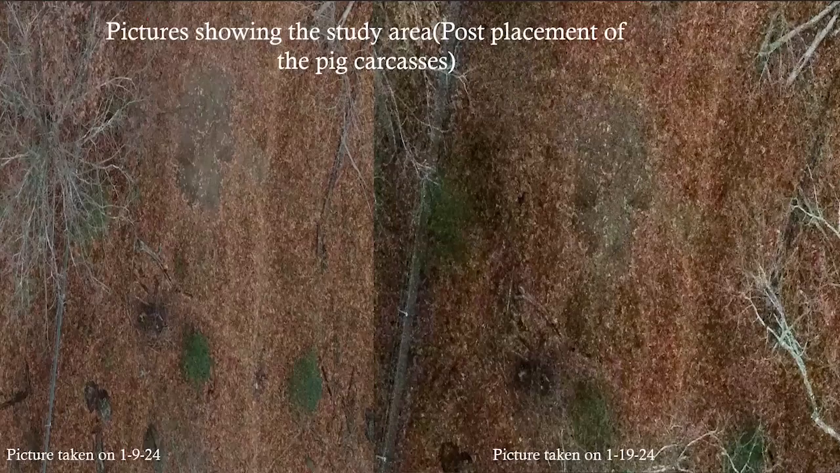So now these pictures are just to show you a bird's eye view of the study area. And this was post placement of the pig carcasses. And this was taken by the CMOS camera, which is in the LiDAR.